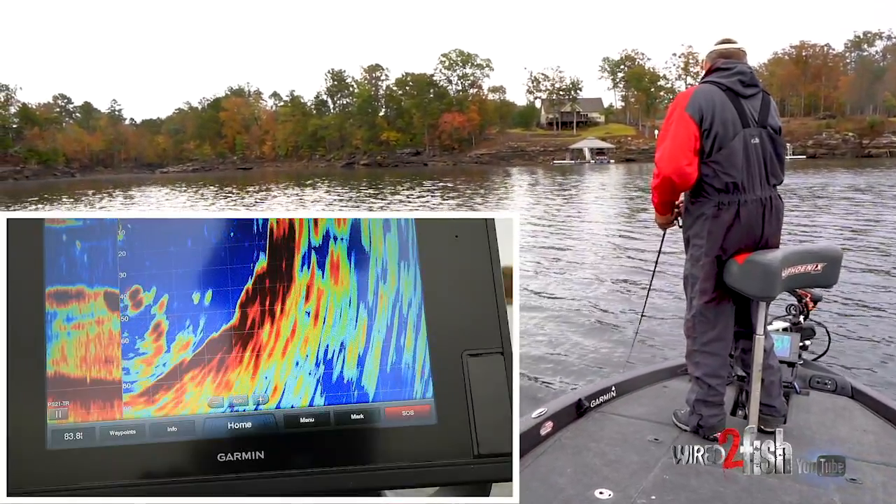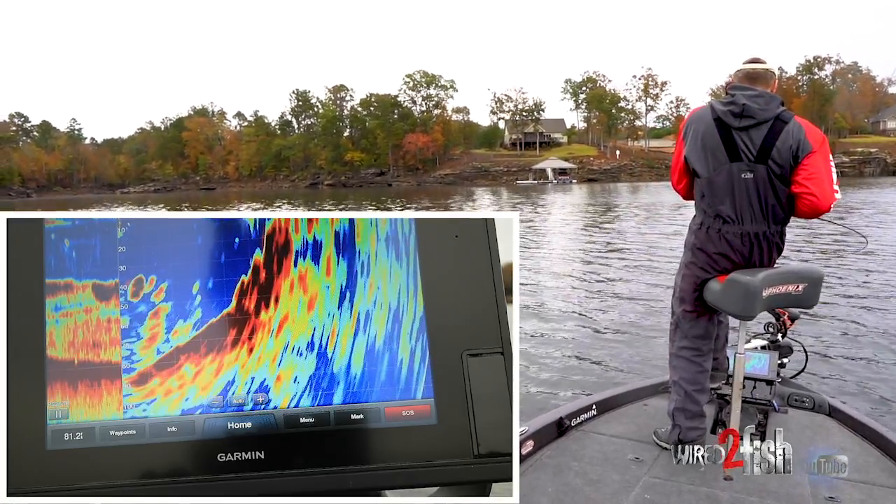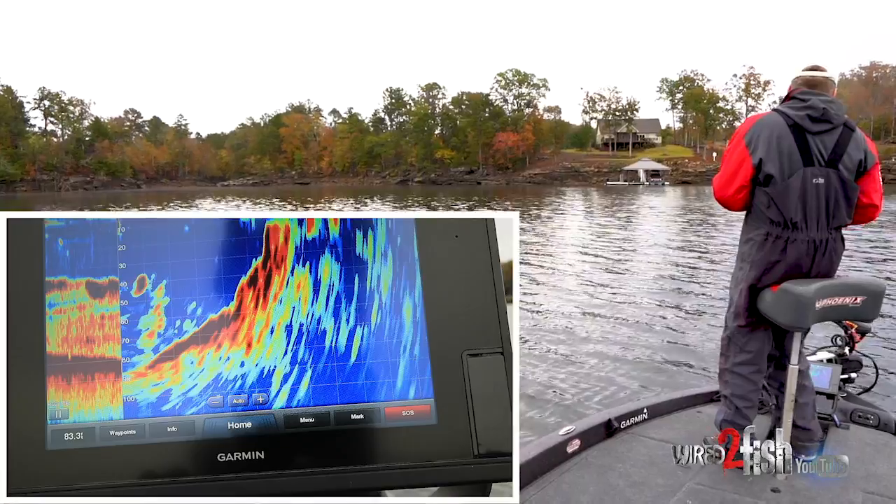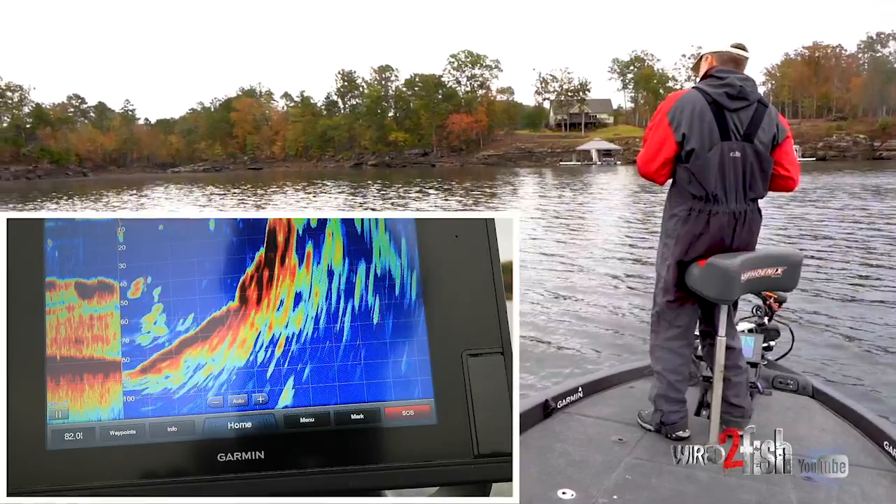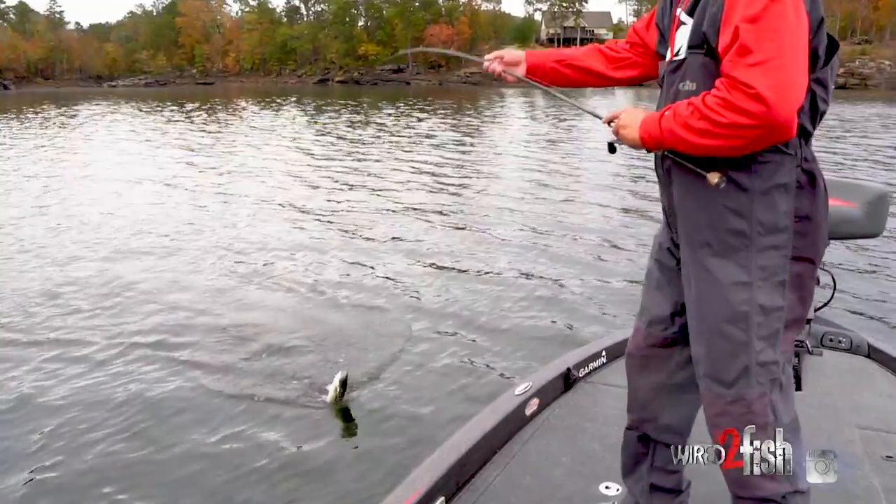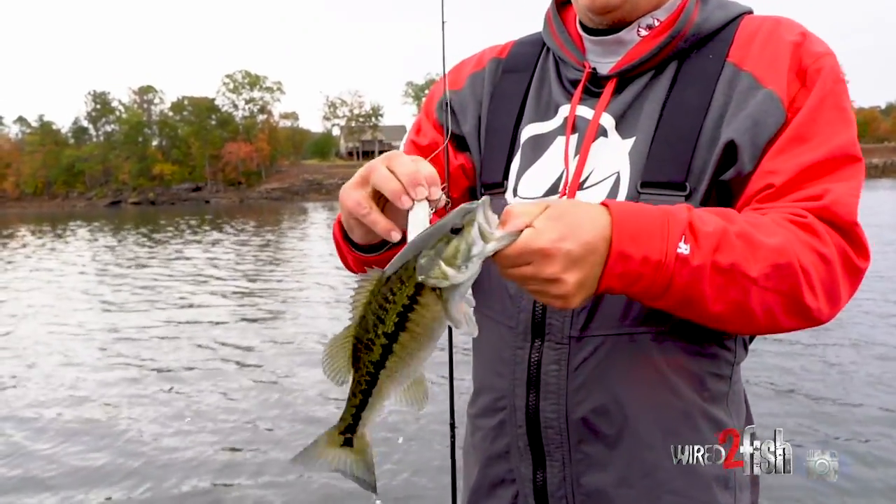There's a bunch of them down there. Here comes one to the top, right behind my bait. Got him. Now you can see him on the screen as I fight him even. You see him coming on the screen. He's fixing to come up and jump. Well, there's number 2 that fell for the Sexy Dawg.